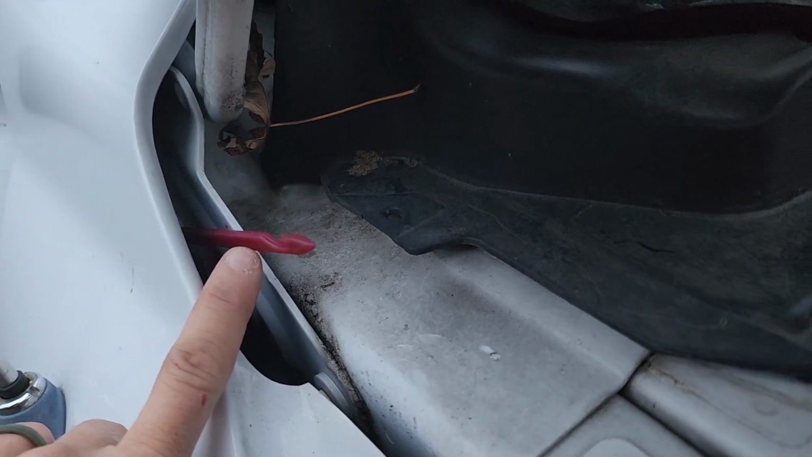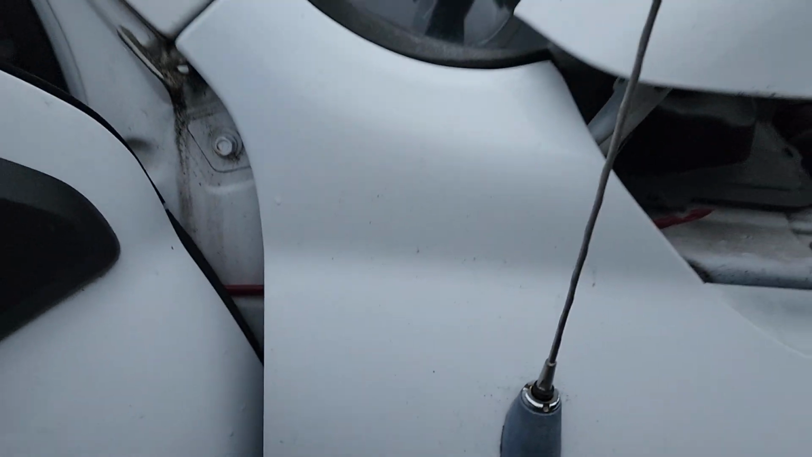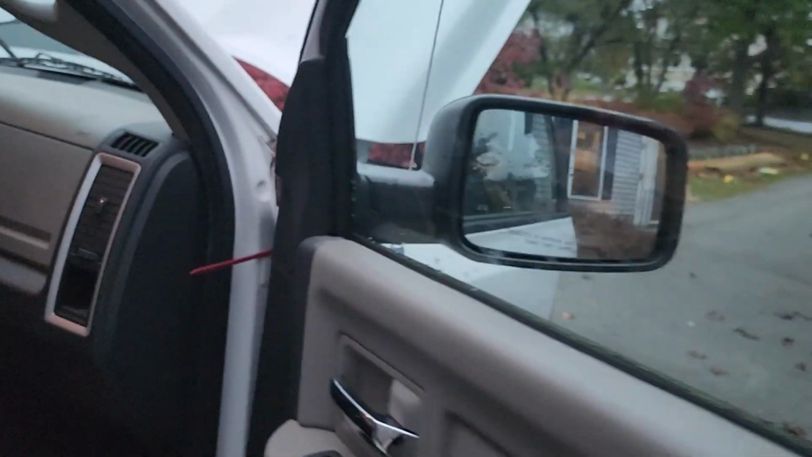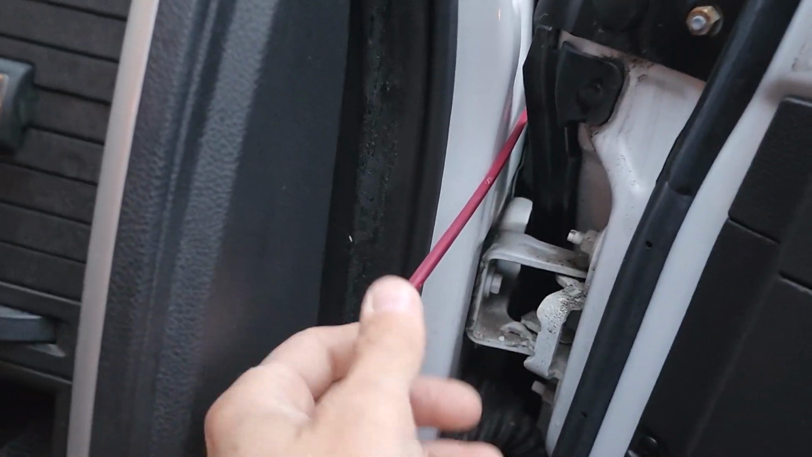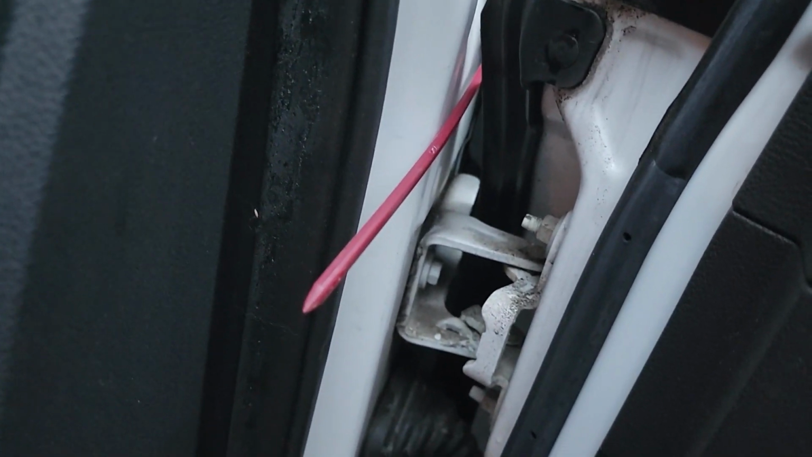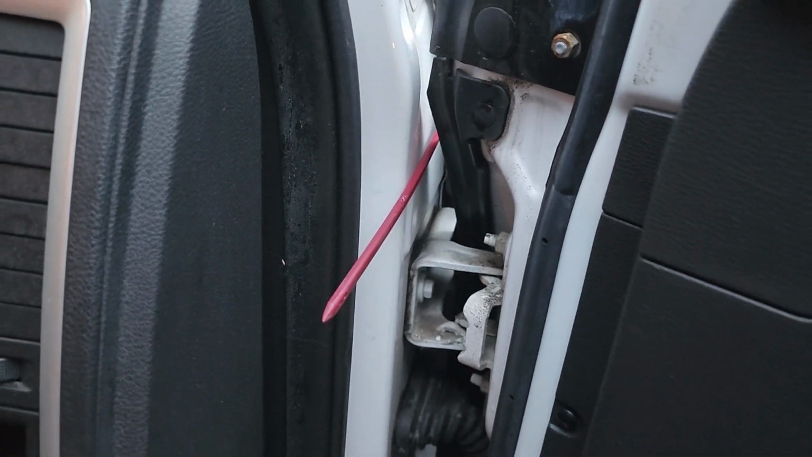Wires will feed over to here, and you can see, yeah, I definitely have a spot where that's going to work out very well, and then sneak inside, come to the power and up onto my dash. So yeah, that's gonna work. I didn't think it would, but that's a nice surprise.